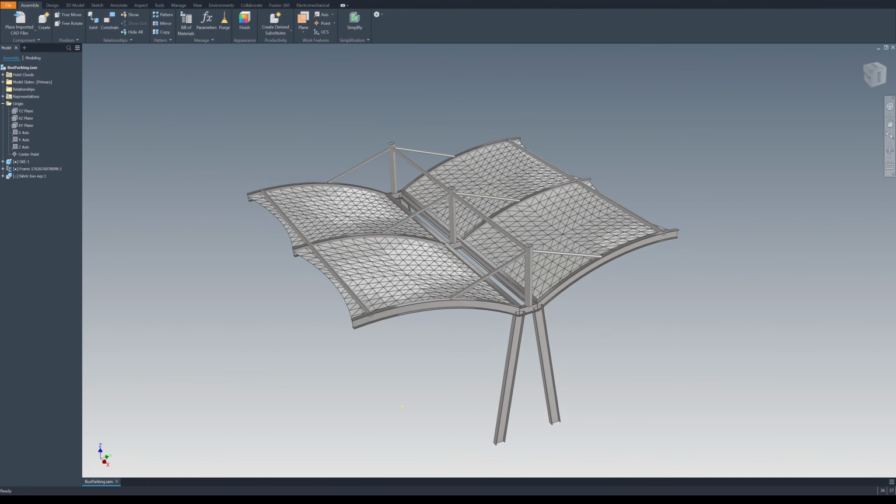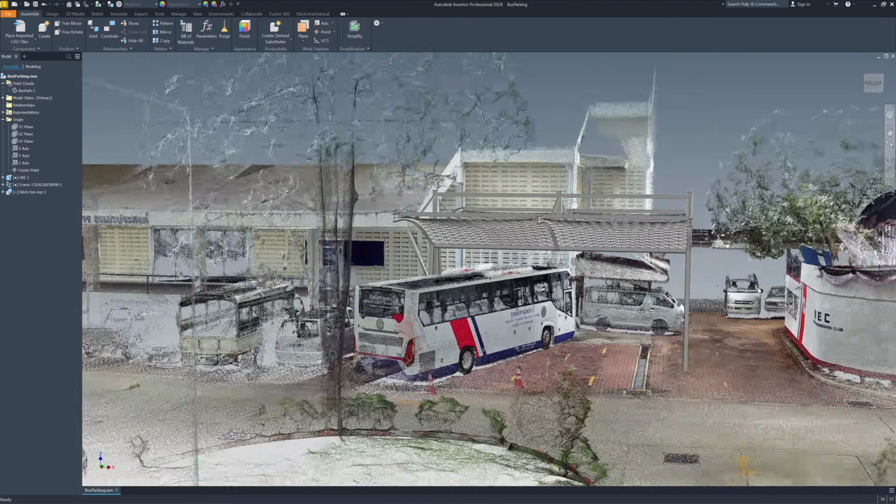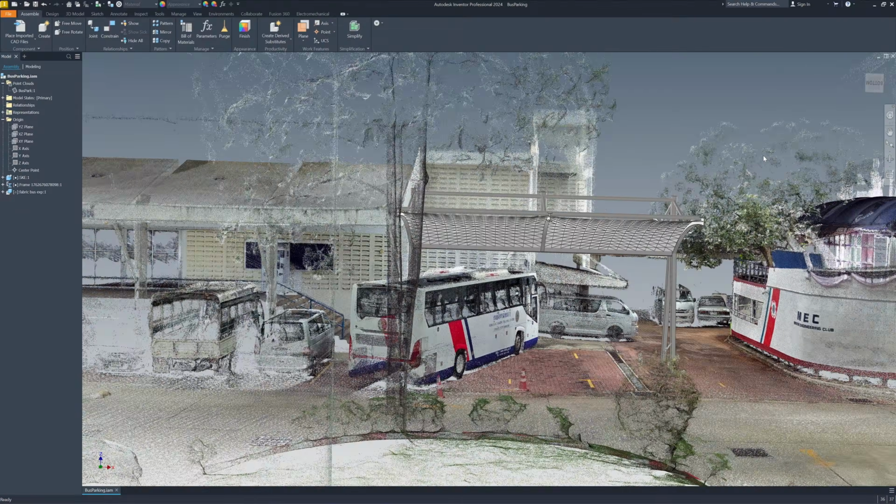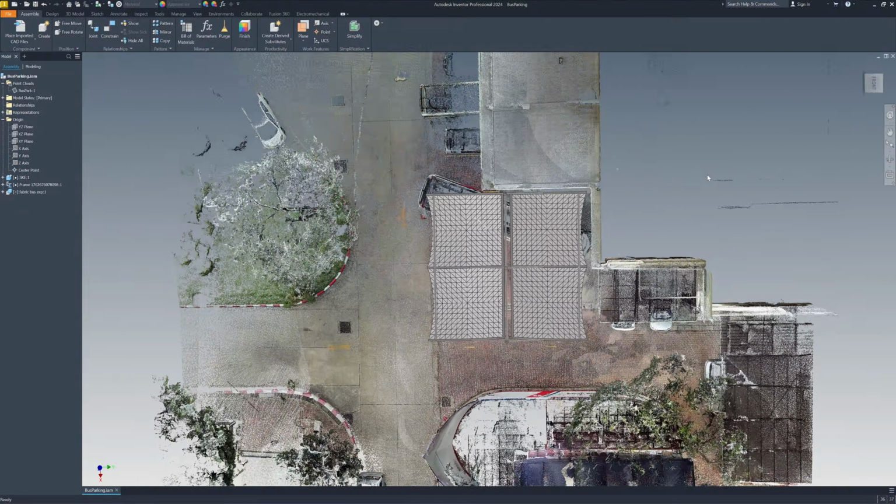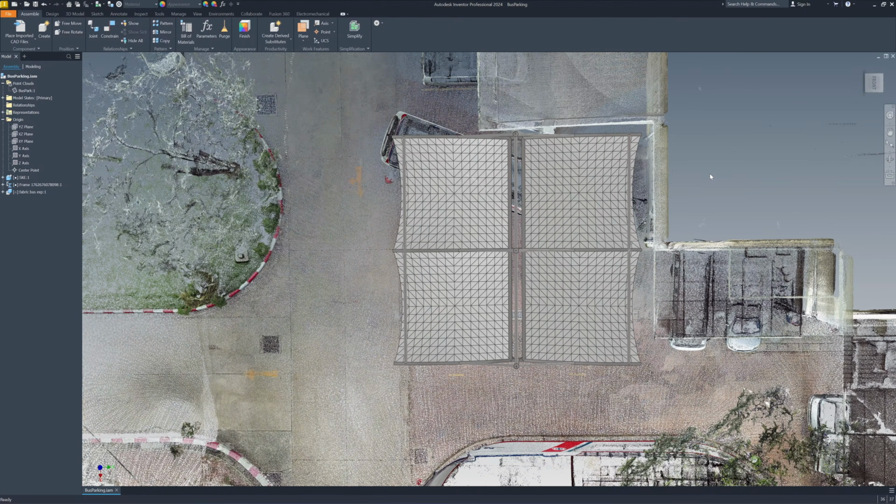Okay, this is the structure I designed. Okay, this is how I use the LiDAR scan for my work. I don't have to draw the existing building, and I can show this to my customer to see how the new structure will impact the environment.